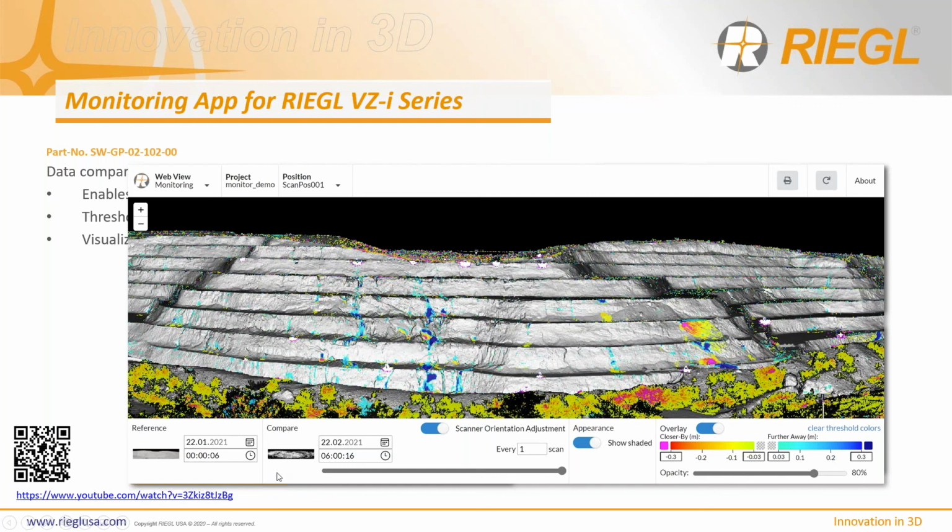Like I said, the scanner is completely programmable, so you can scan whenever you want, on any day, at any given time. And also the scanner orientation adjustment. This is something that we really haven't talked about yet. This is very, very important, right? Any kind of platform that you mount your system on in a mining environment is going to move. I don't care if you drill a 5 feet, 10 feet concrete pillar into the ground, it's going to move.